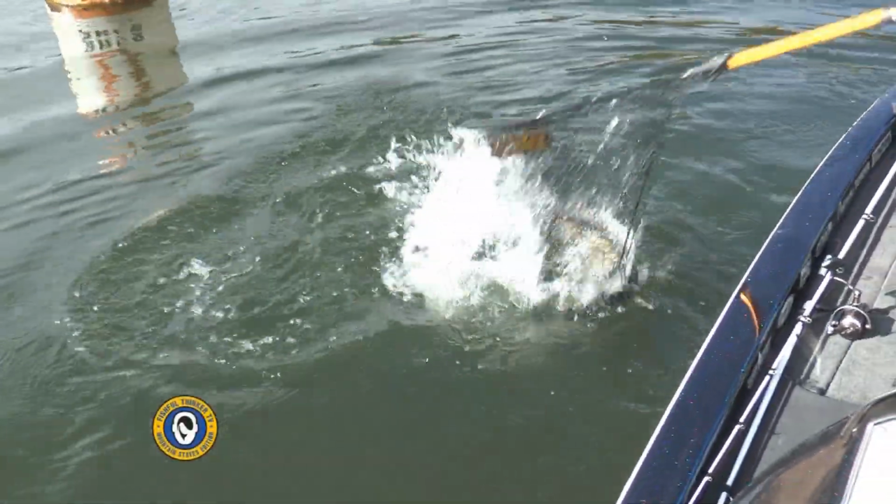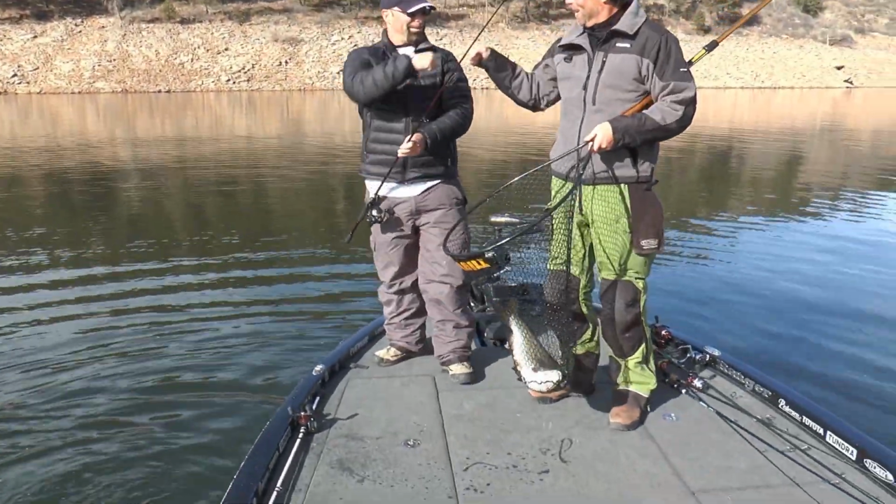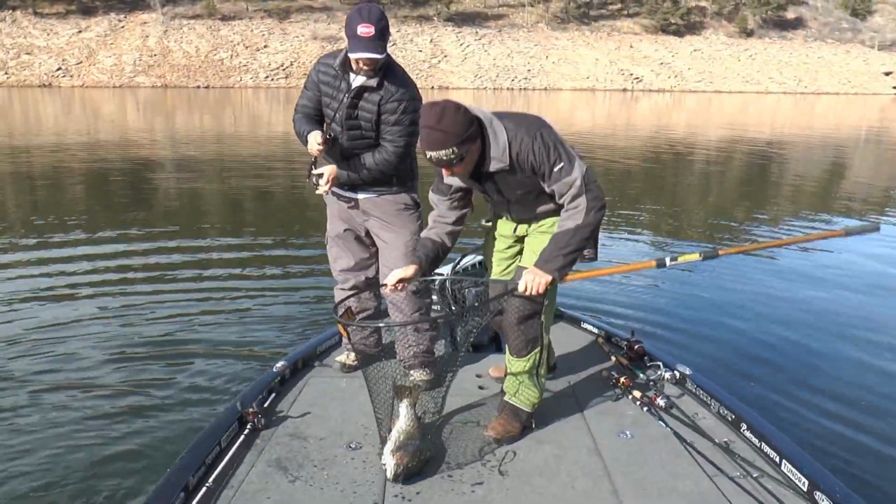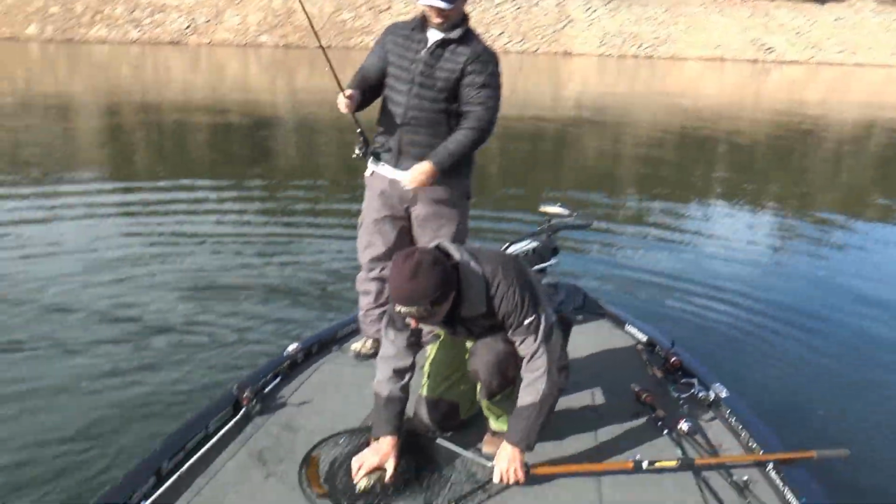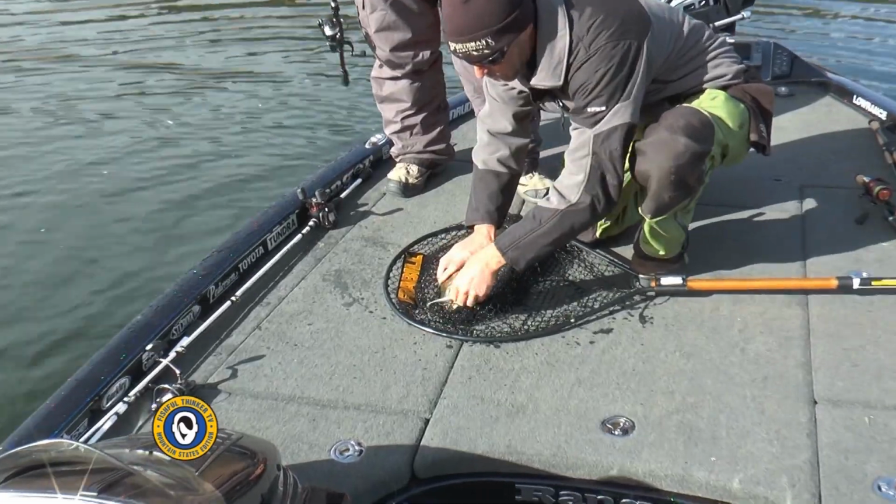That's a big one. There we go, guys. Good job there, Ron. All right, so let's be quick about getting this guy unhooked, guys, and I want to show you this real quick. Okay, hold on, stay right there. There's that Gulp minnow right there, people.